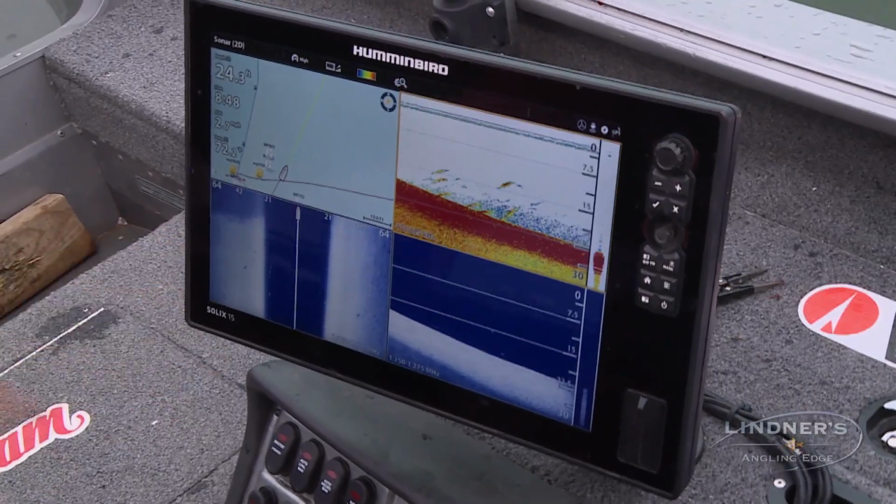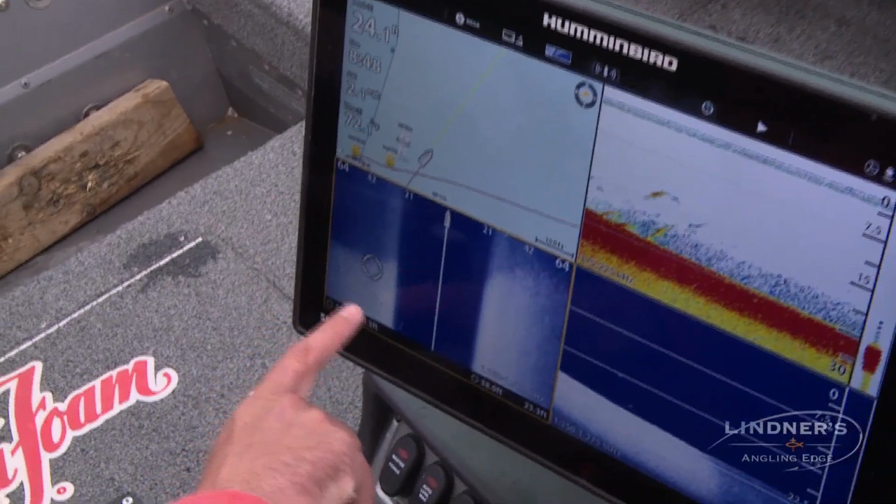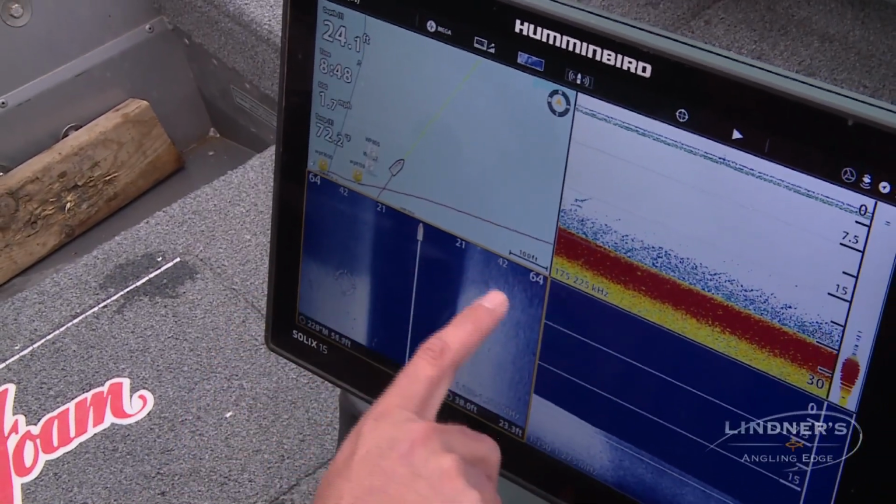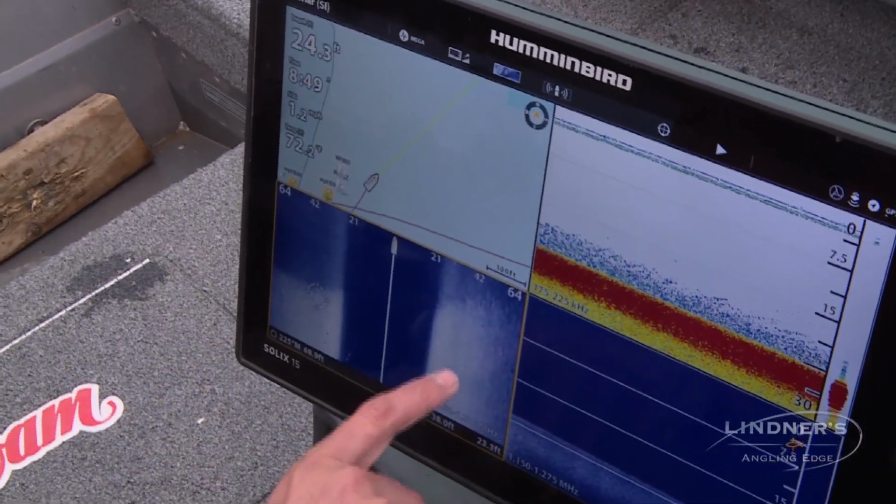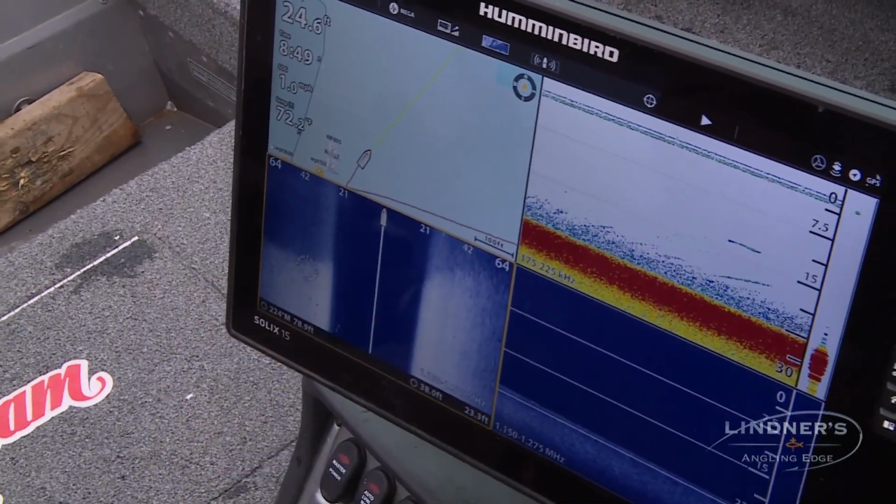And see what they're relating to? I'm just going to pause it here. This is the kind of stuff that you're looking for. Do you see how it's kind of this bright white signature here, and then it gets to a little bit of a darker color here? Basically, that is that line, and that's what the fish are relating to. See these little specks right through here? Those are all crappies. They're very, very close to the edge of that.